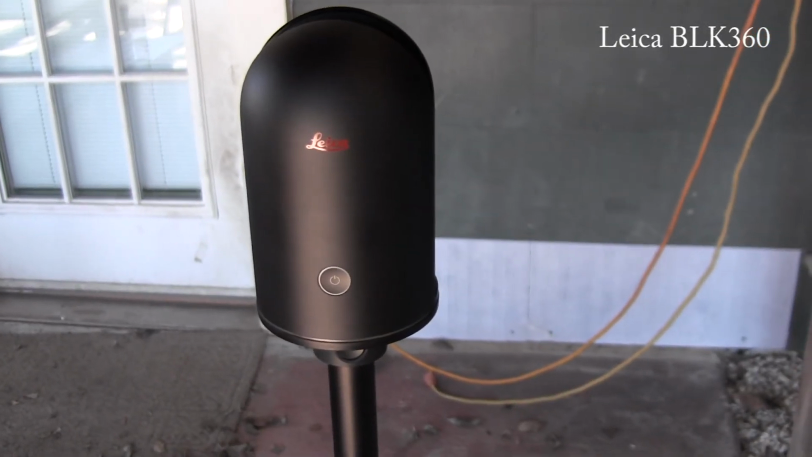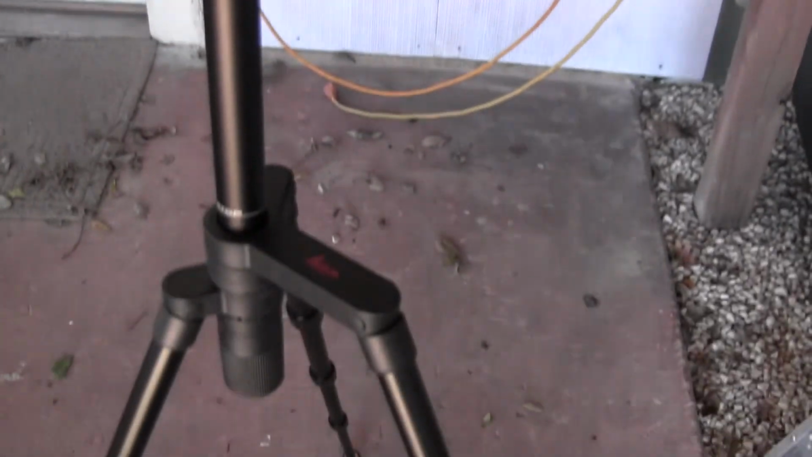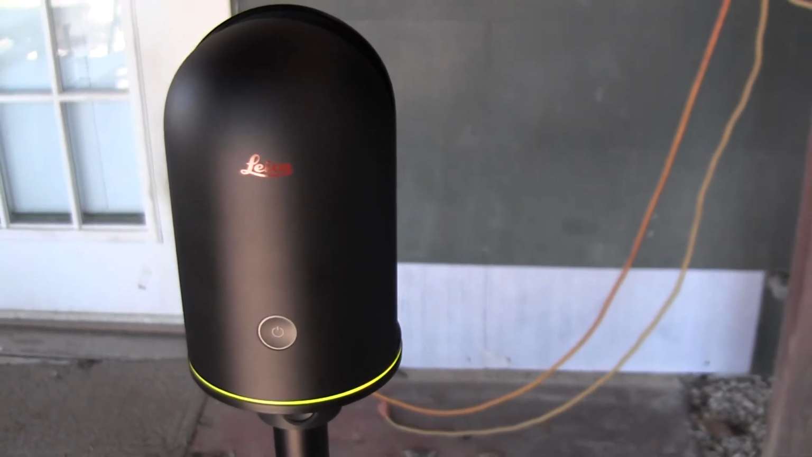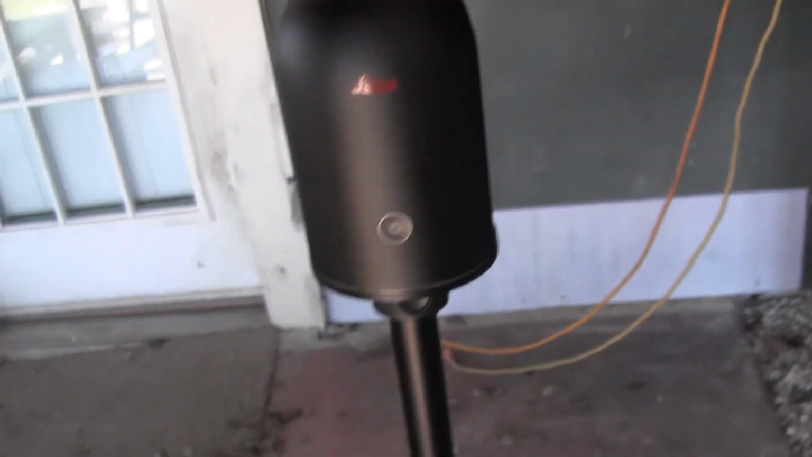Okay guys, what we have is a BLK360 3D scanner, and I'm going to teach you the basics real quick. First thing you're going to do is turn it on. Hold it down, you're going to see a blinky light. And at the same time, you're going to want to connect to it through Wi-Fi. So then you're going to go to the Wi-Fi on an iPad.